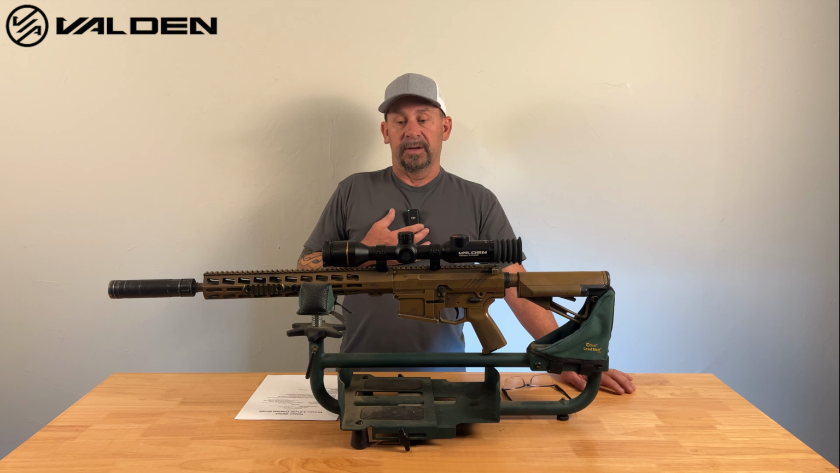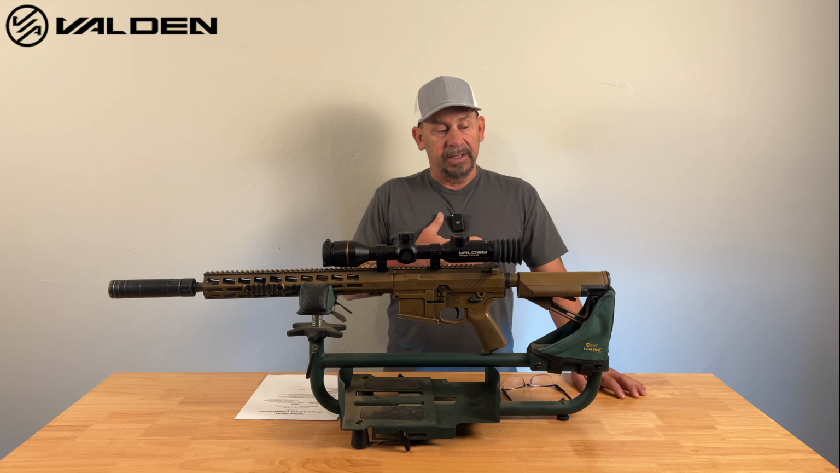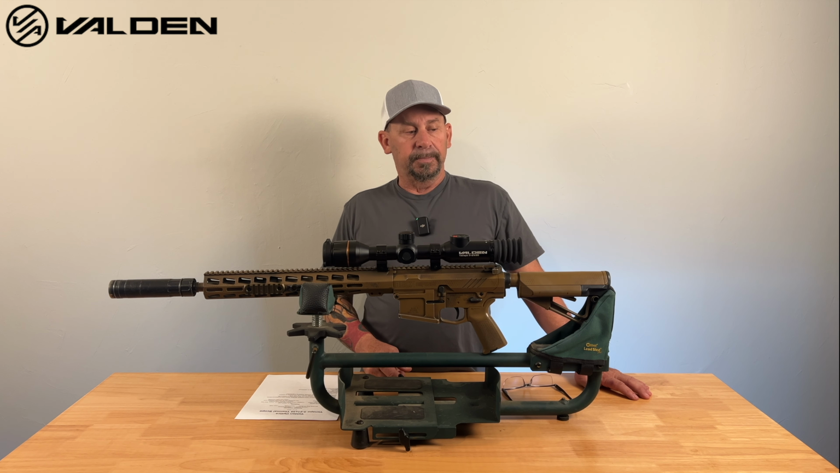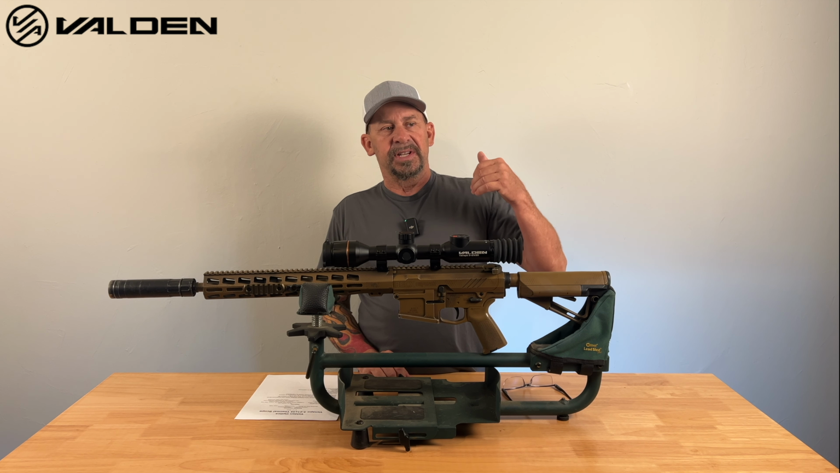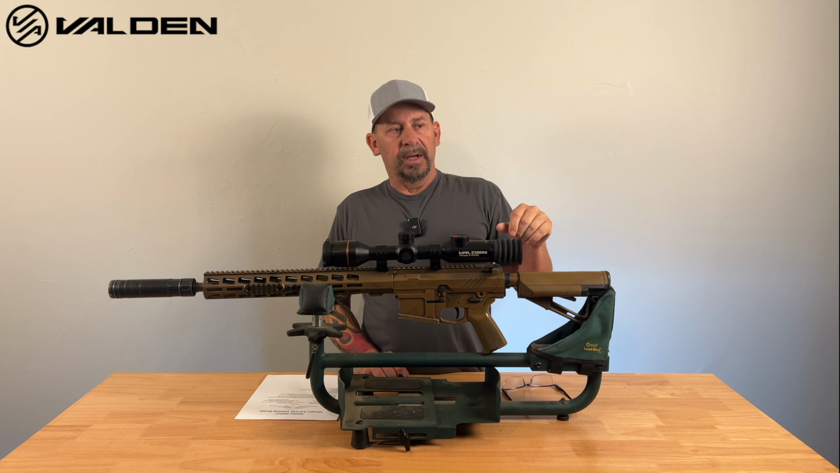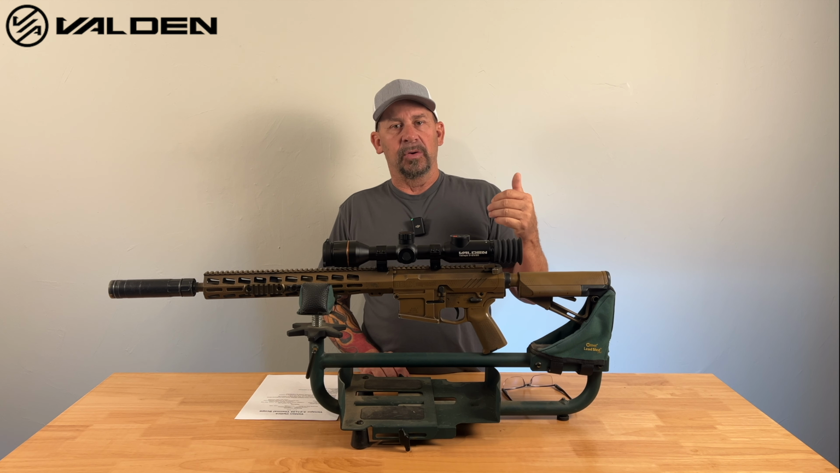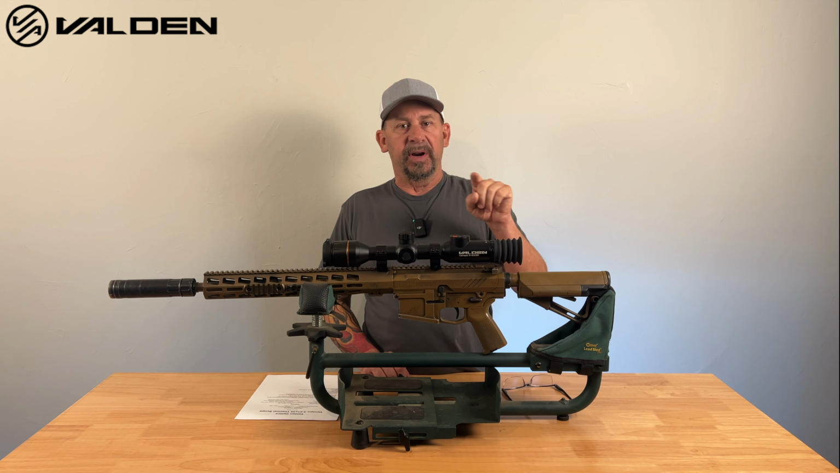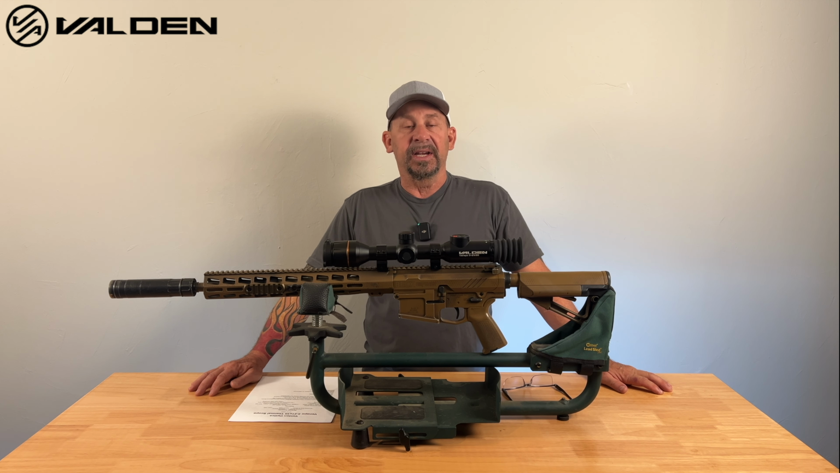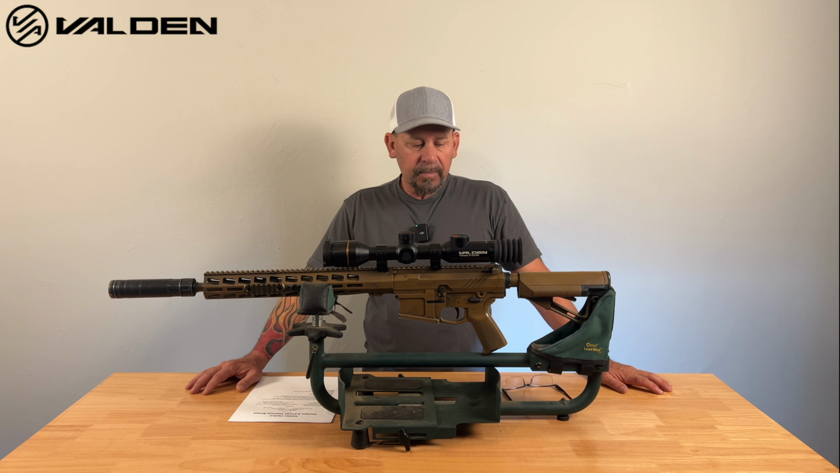Now, I particularly like to use a red reticle with black hot. That's what I like to use. With white hot, you can tend to detect and see things out to 1,000 yards. I use black hot when I get up closer, because black hot gives me a better outline of what the animal is. I can do recognition a lot better with black hot.